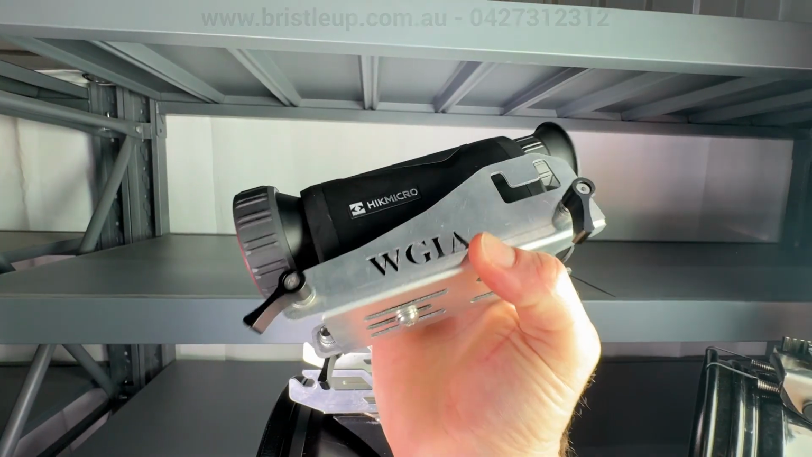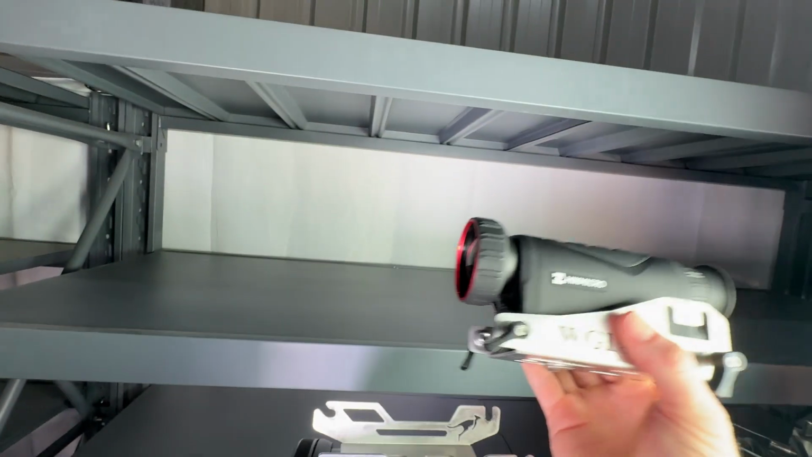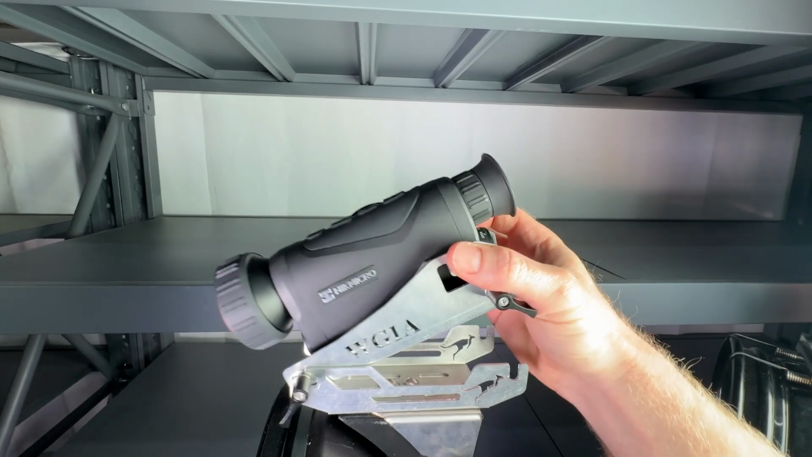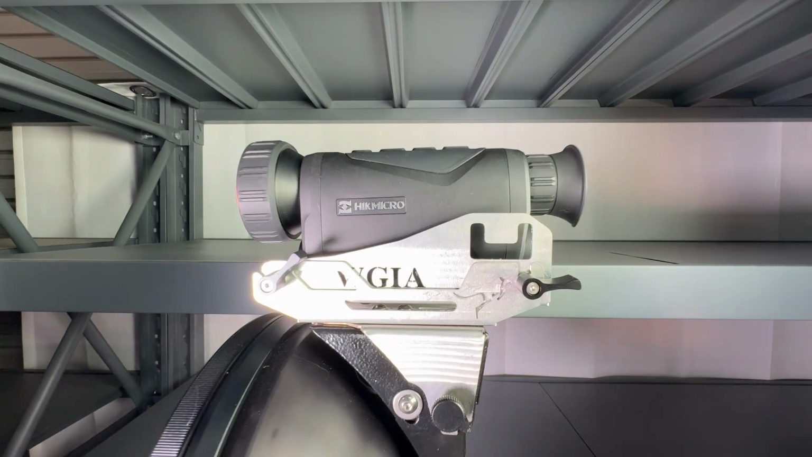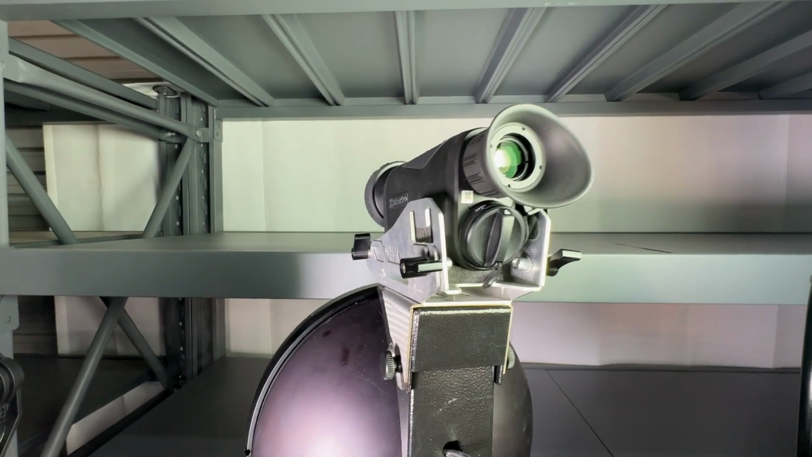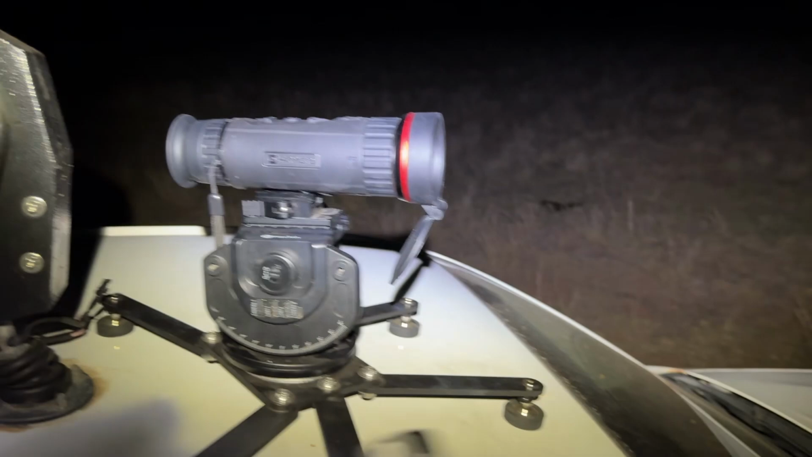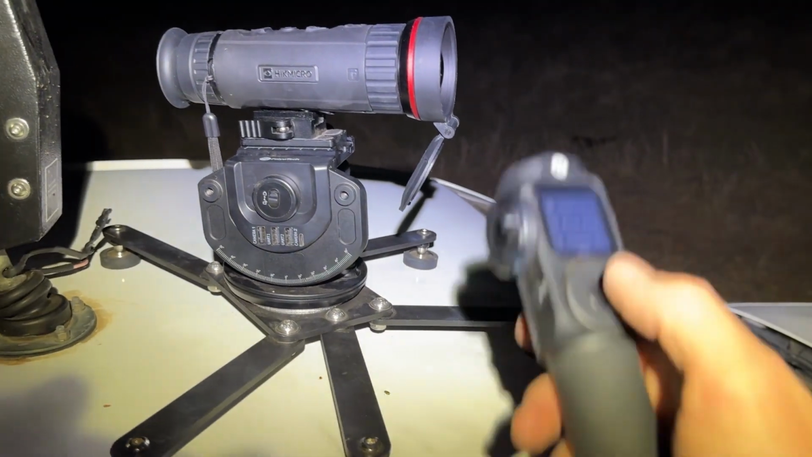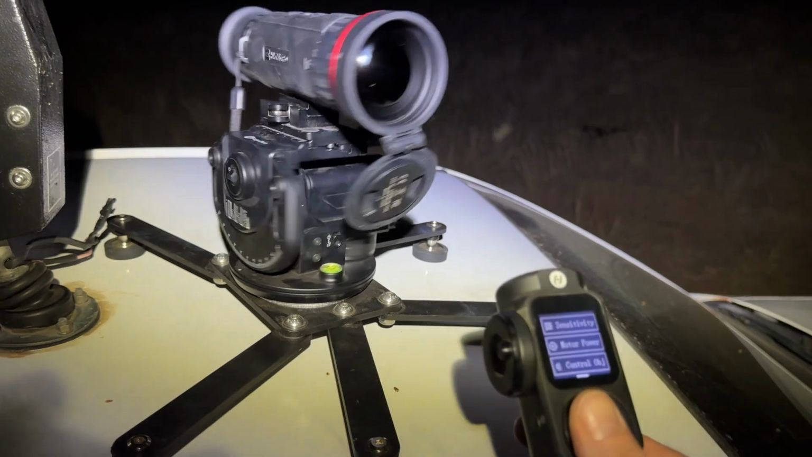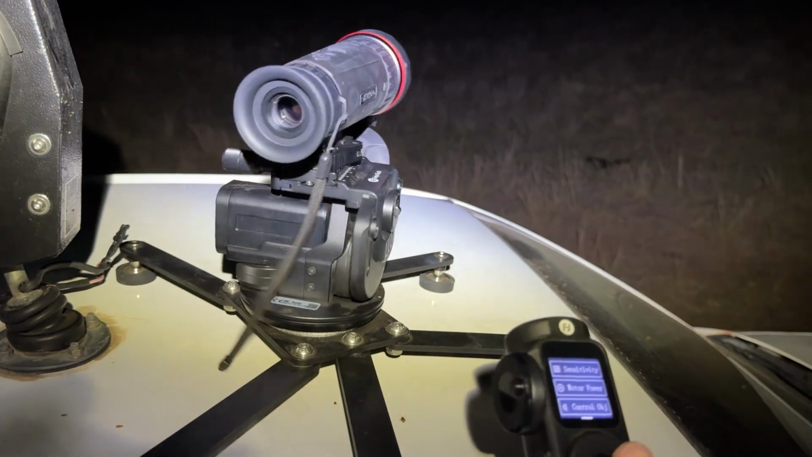Alternatively, if you want a solid quick release solution that has some protection from sticks and branches as well, check out the light aluminium brackets from WGIA. Another option for those out there that don't want to put a hole in your roof and instead want a complete wireless solution, the Spider Bots from Eagle Eye are worth checking out.